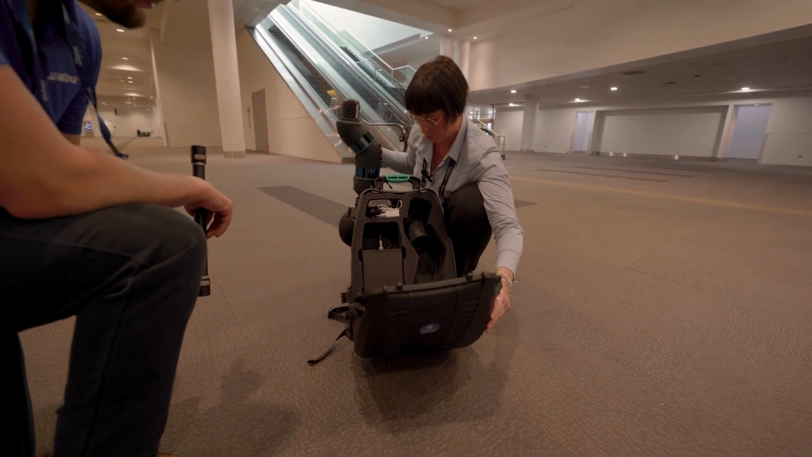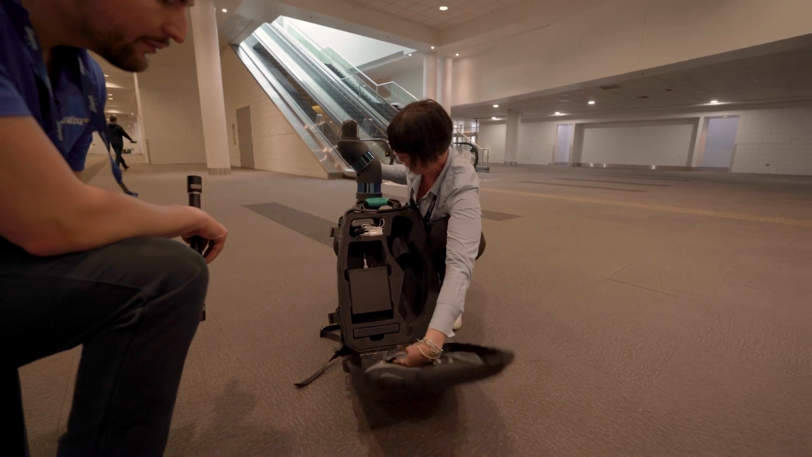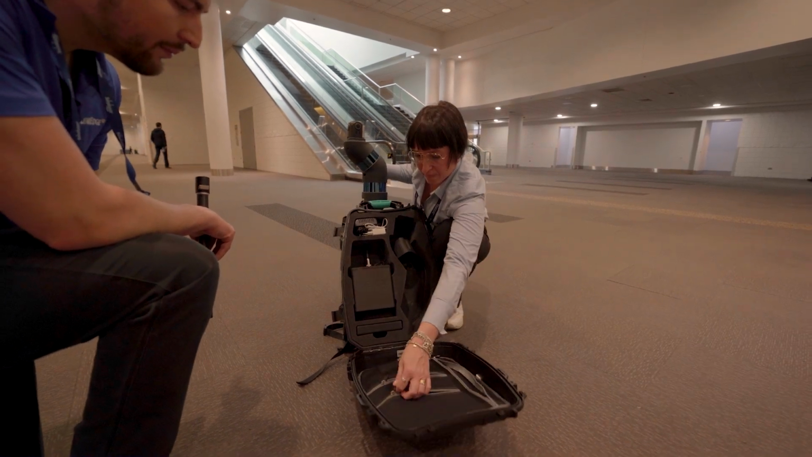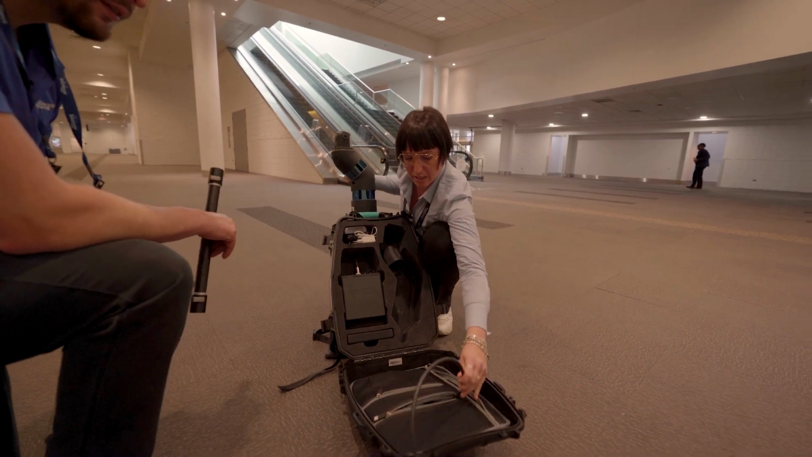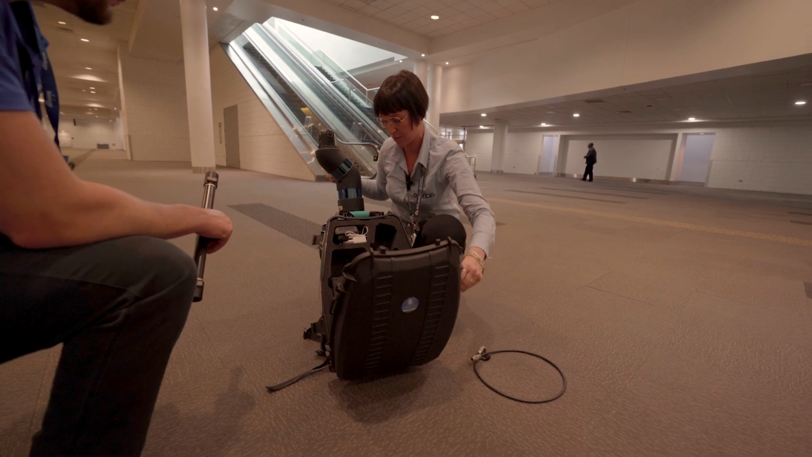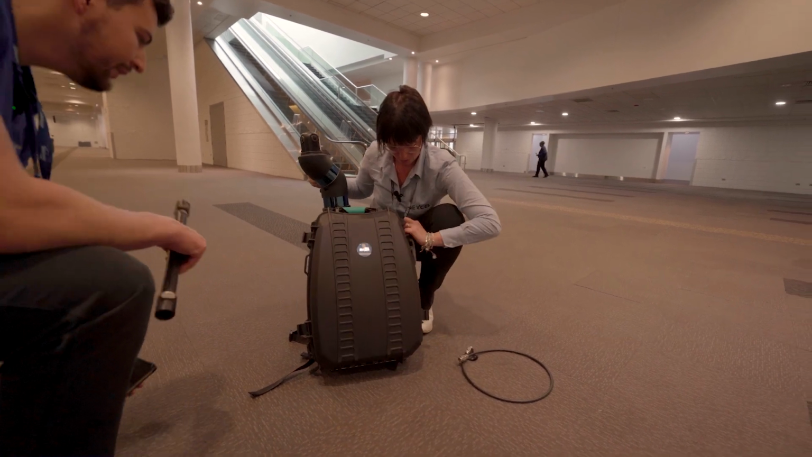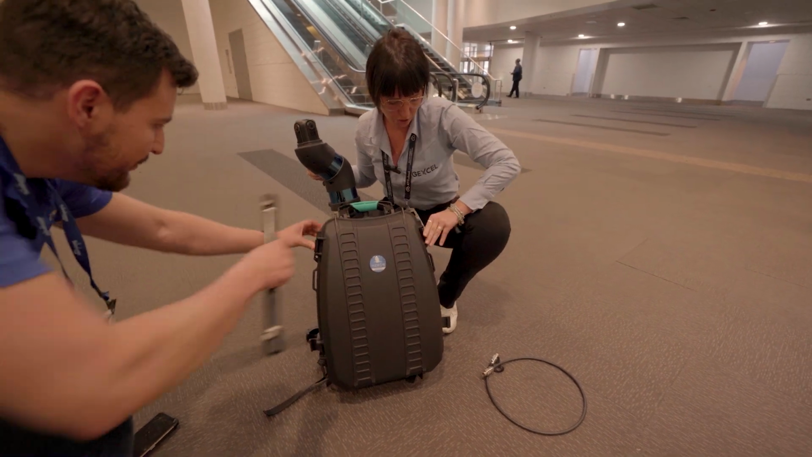So what we have to do now is to also take the other cables, because we do have to connect the capture head to the backpack. Okay, so now we can close. Go ahead and close that up. Here, I can get the other side for you. Thank you very much.